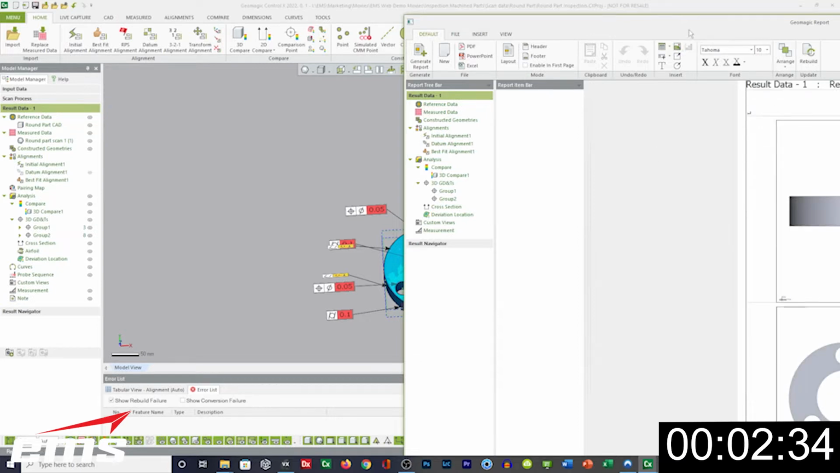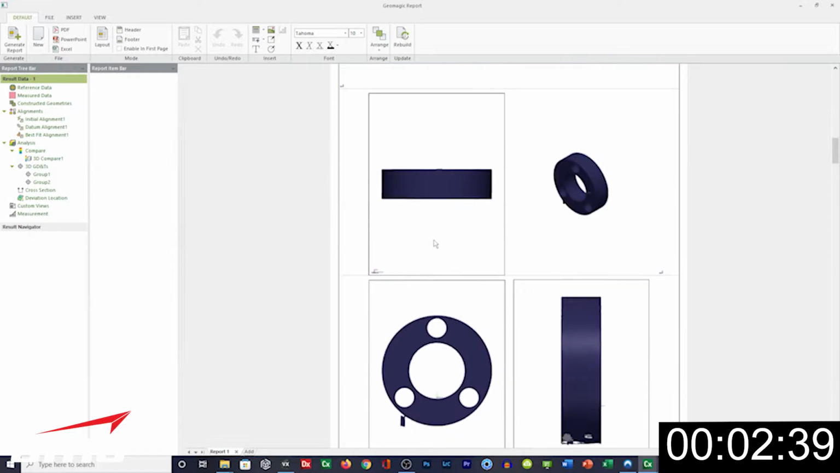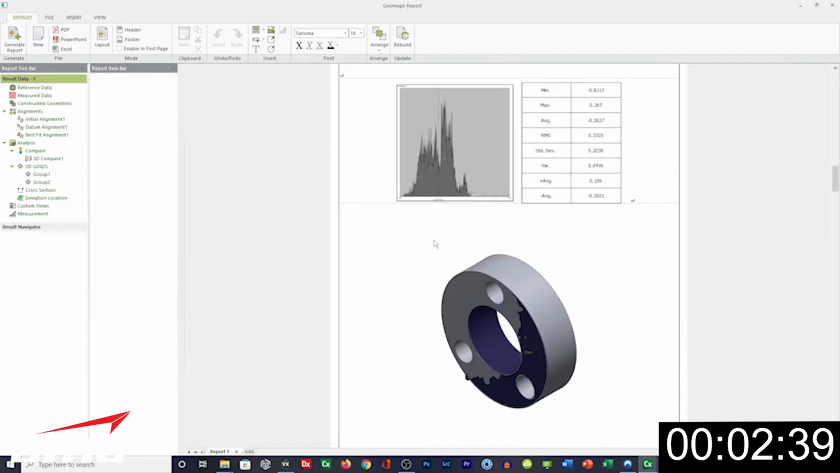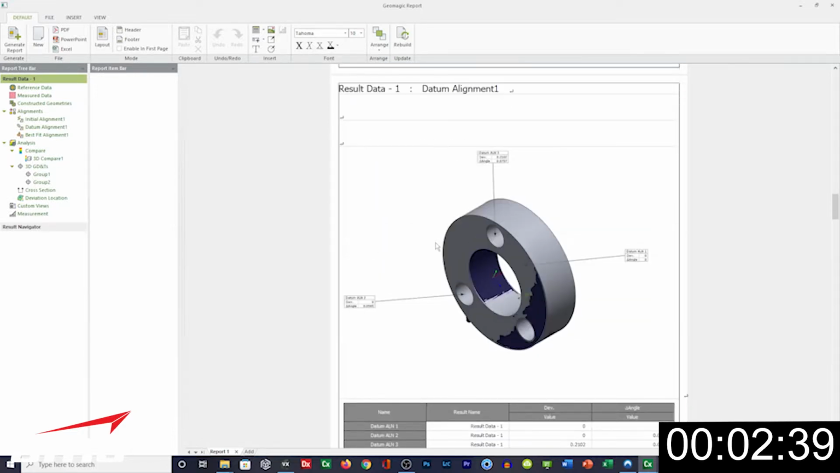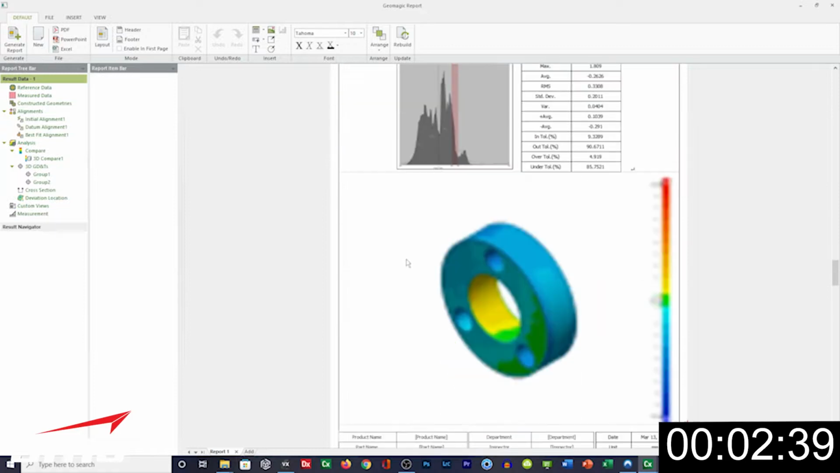Okay, and let me slide this over so you can see it. So here's our CAD data. Here's our scan data. Here is our first alignment, which is an initial alignment. Then we did a datum alignment, etc. But basically it's done, and we're at just under 3 minutes, okay? But let me just keep going here.